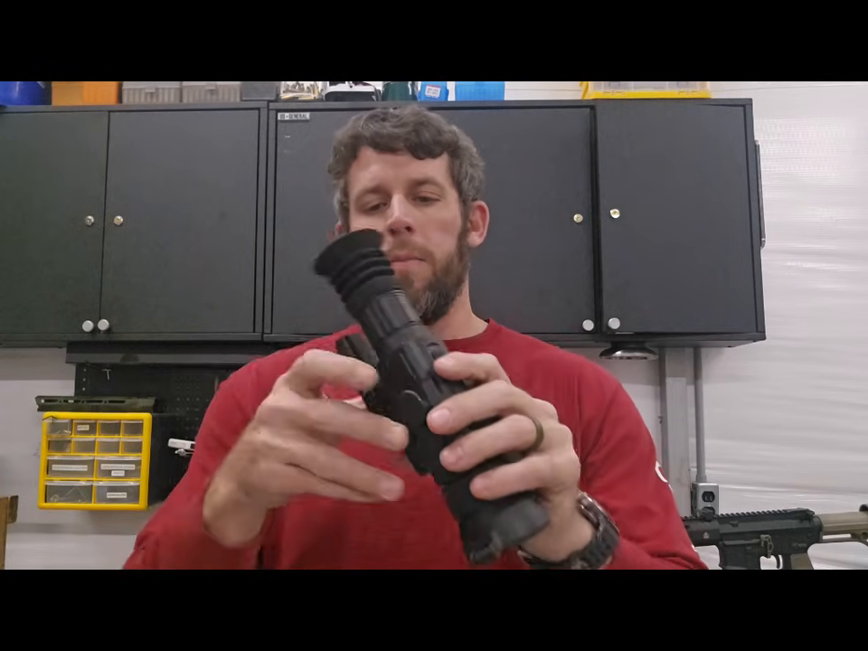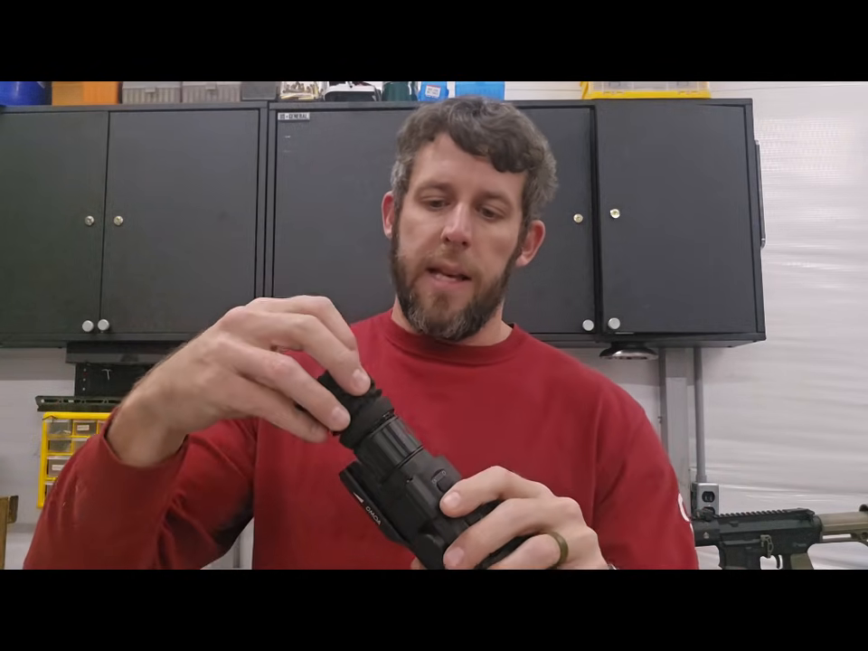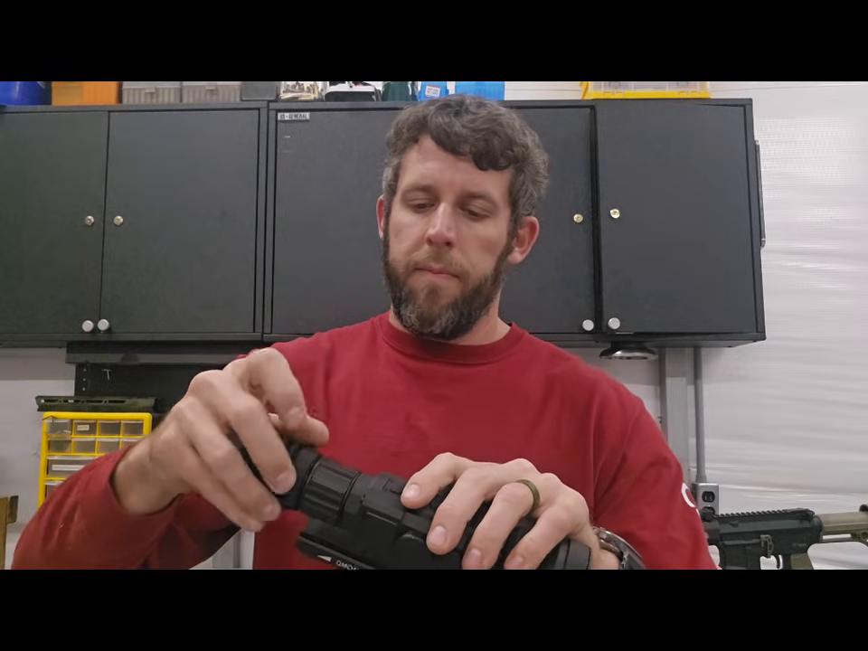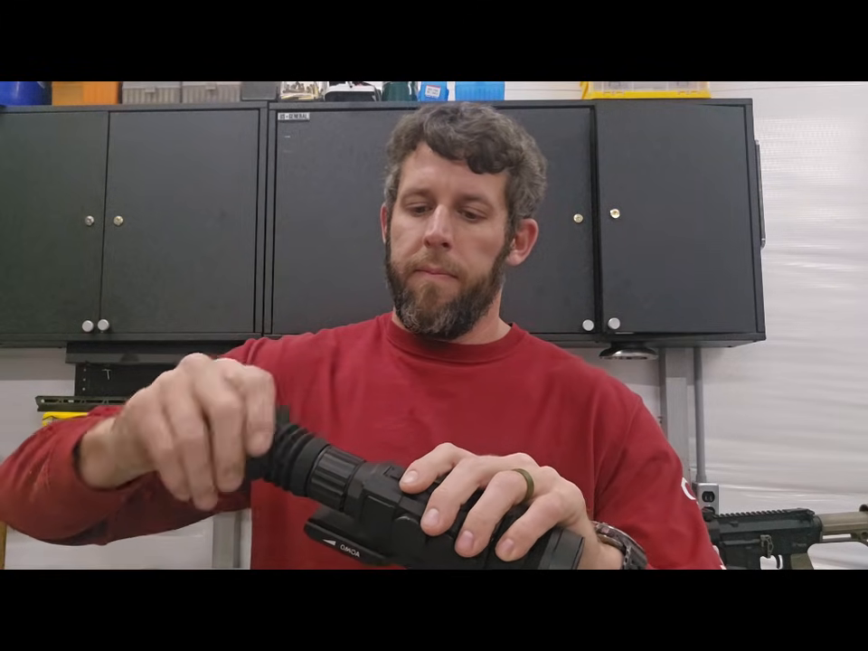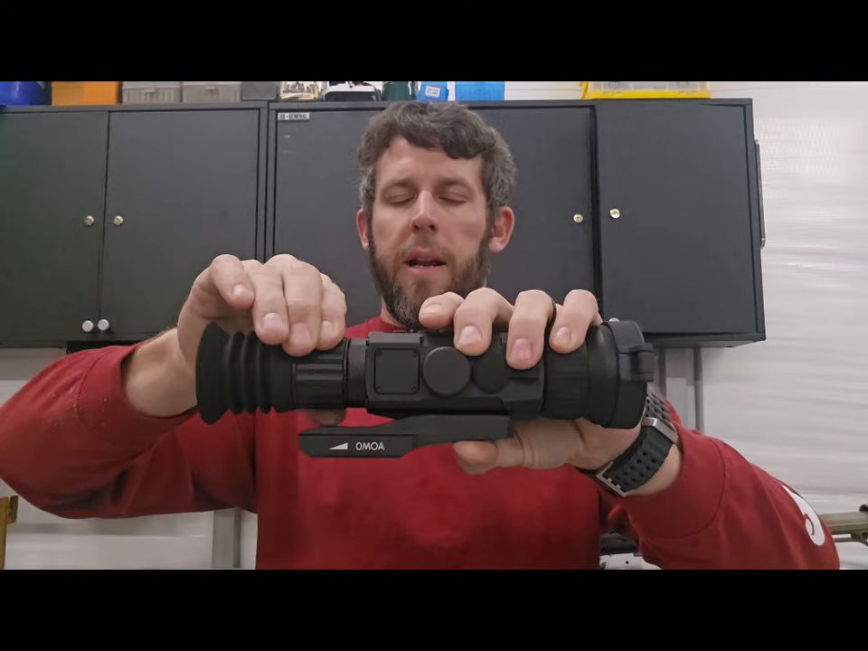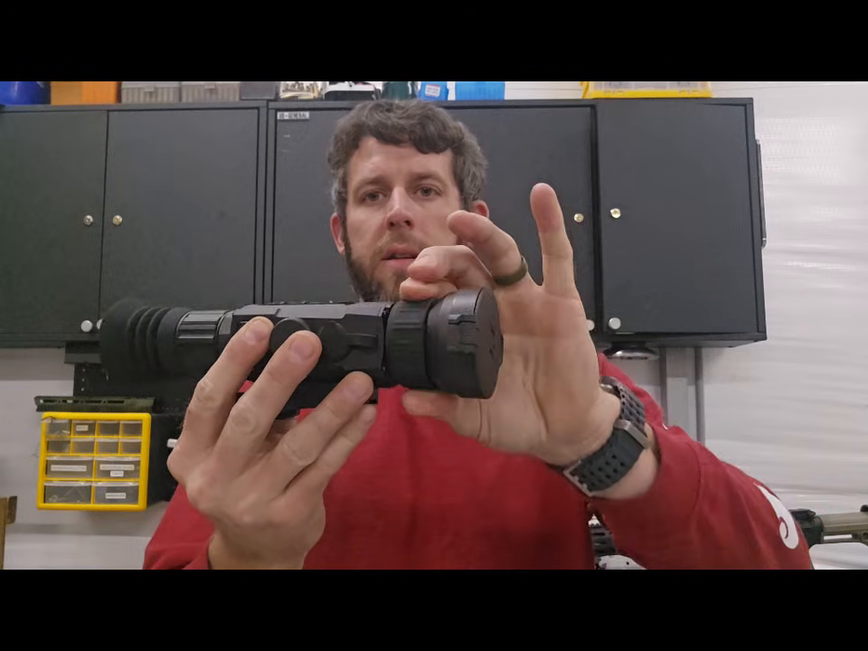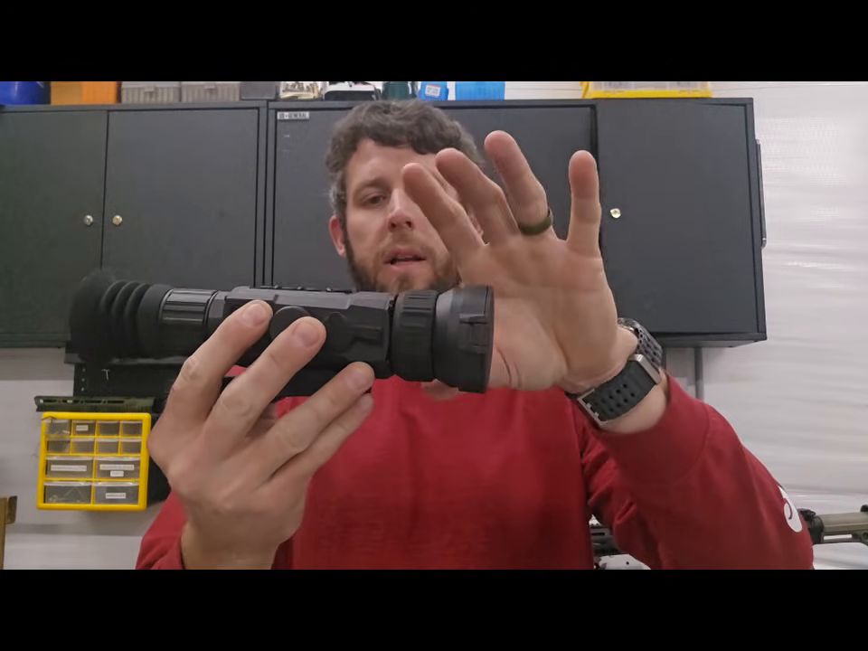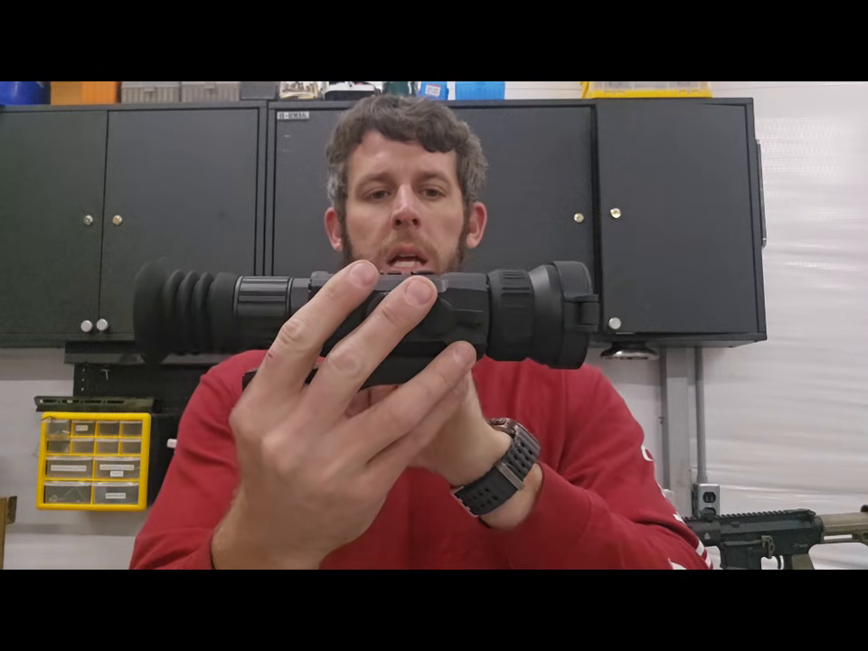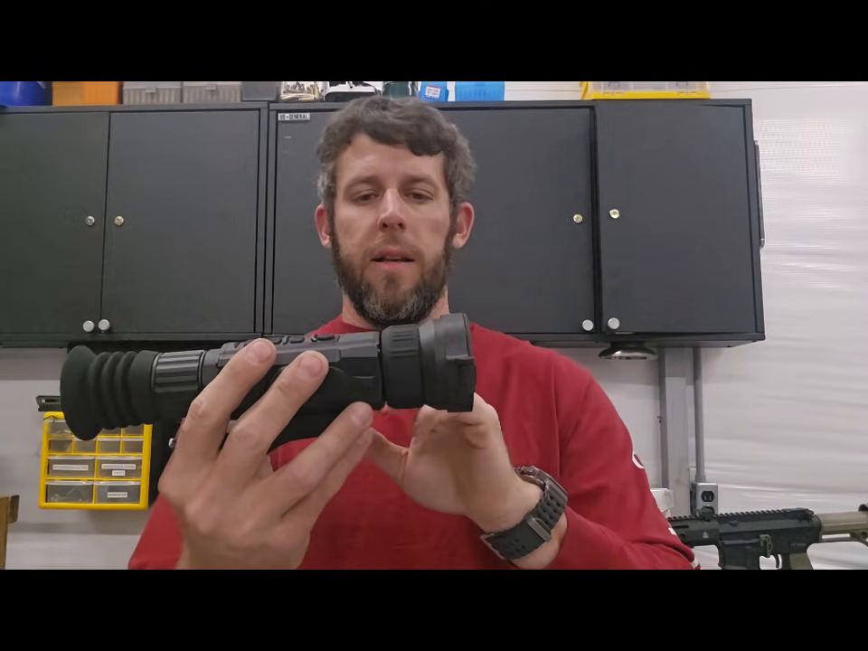Now, some things I like: the eye cup is a screw-on. That is nice. The focus for the screen is fairly large, pretty tight, so I do like that. And then obviously the focus for the image is up front. It is a rubberized coating. That's been pretty nice. It is a little bit smaller than the one on this end. I will point out as I go over this thing, some things I liked, didn't like.